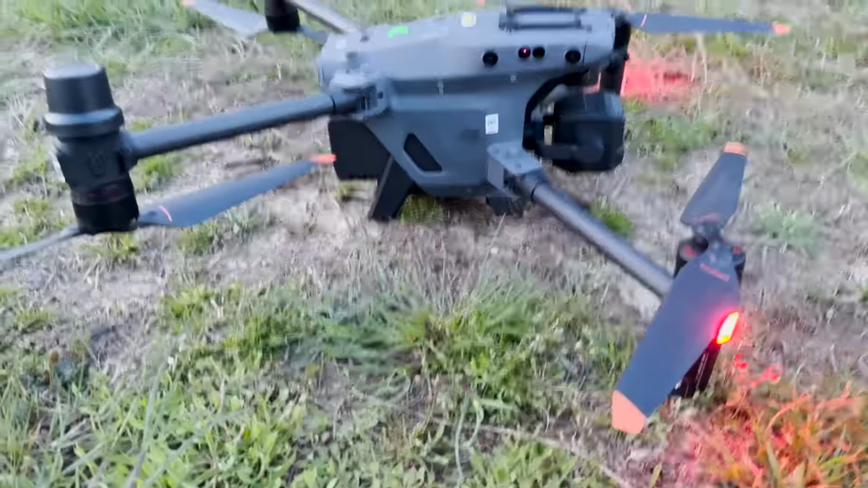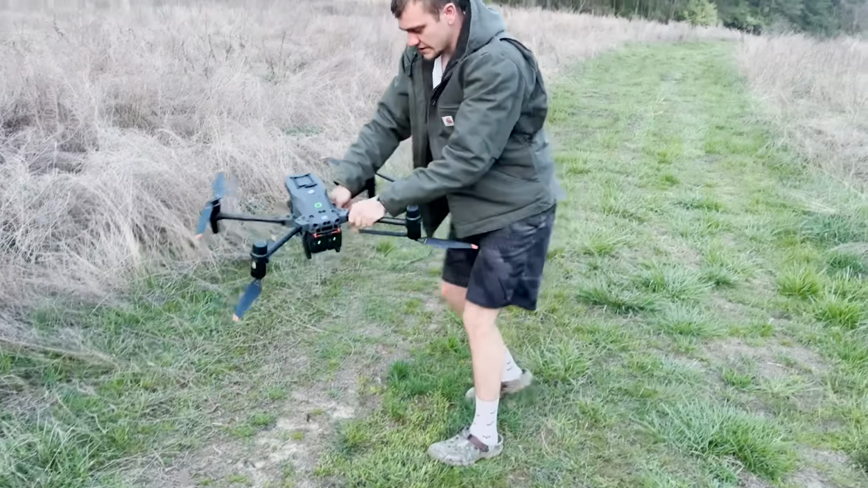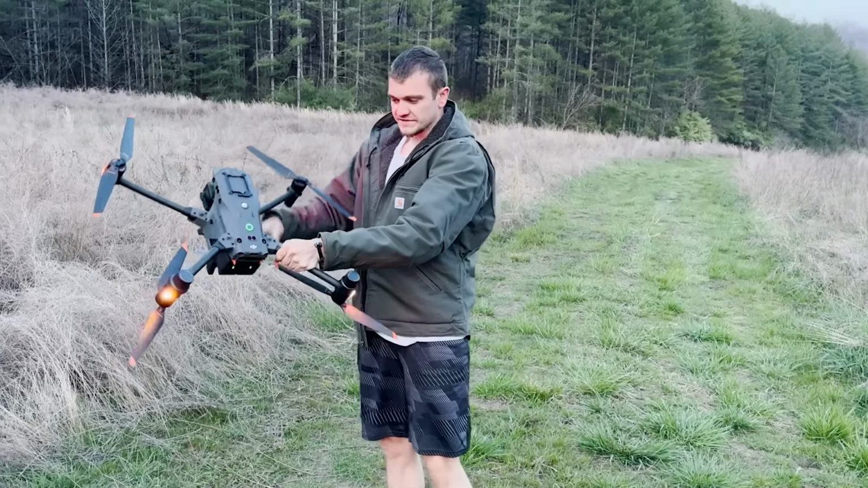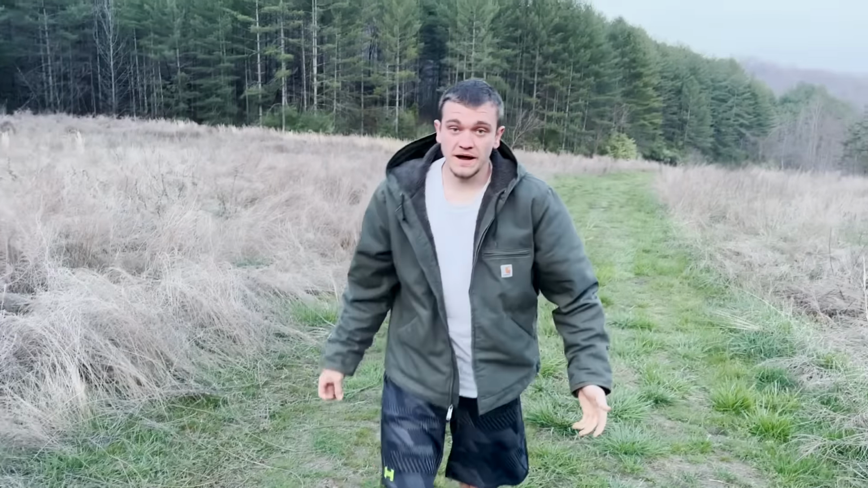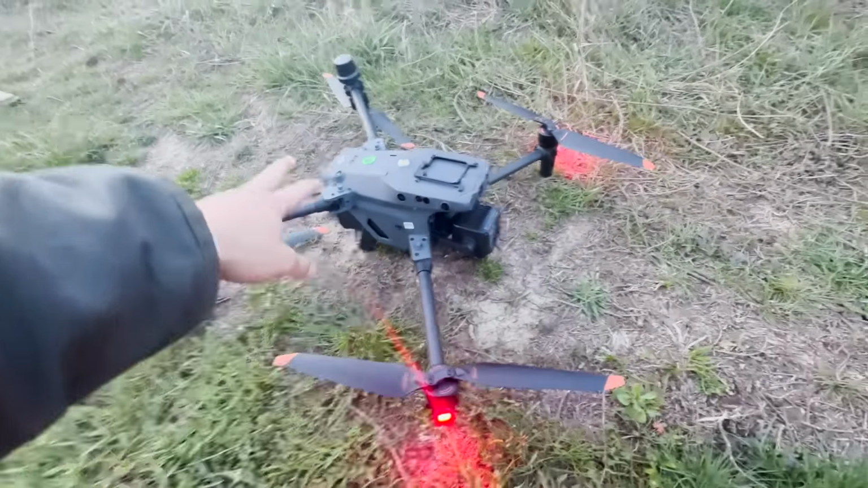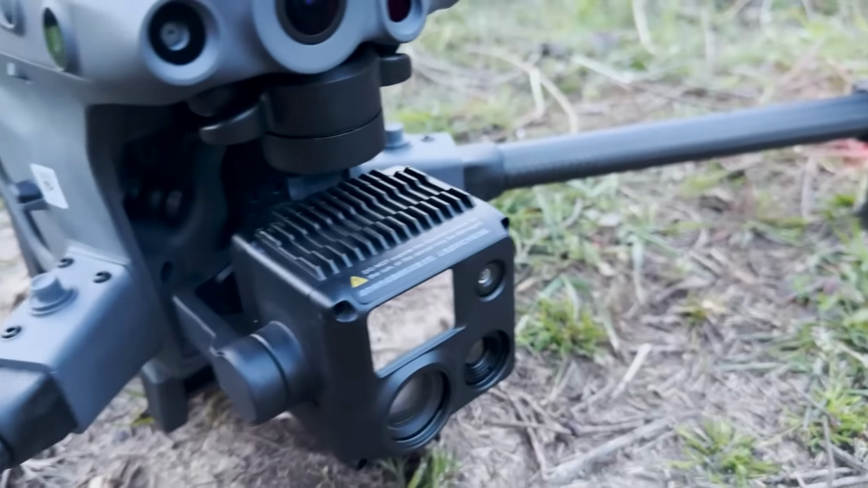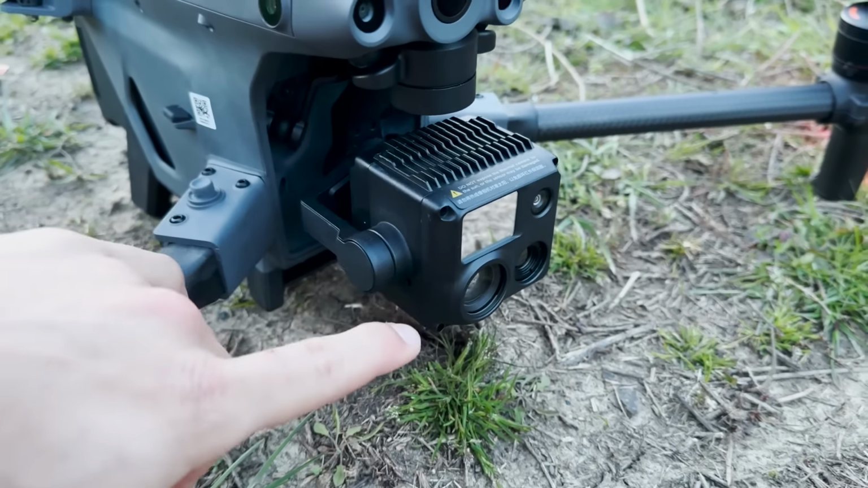But here it is. I mean, this thing's pretty cool. It's pretty high tech. This is how big it is, so you can see, it's pretty massive. I don't know, it's got some serious power. It can go really far away too. With the 4 big propellers, 2 giant batteries in the back, and then this is the thing that actually does all the damage, and that is the thermal camera, along with a 200x camera.